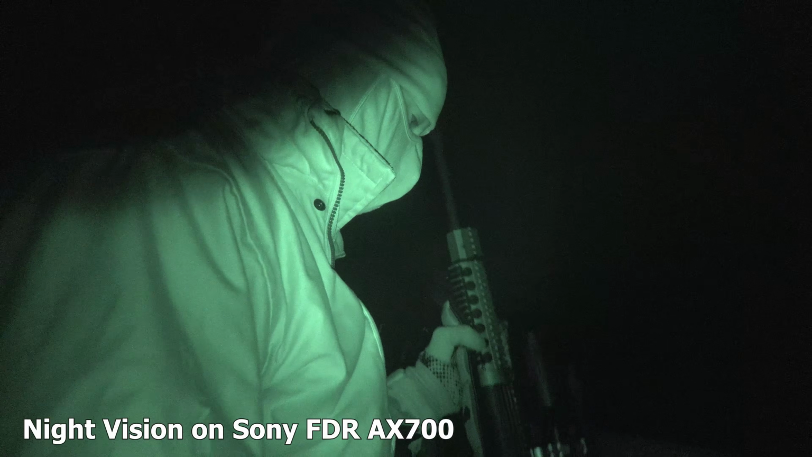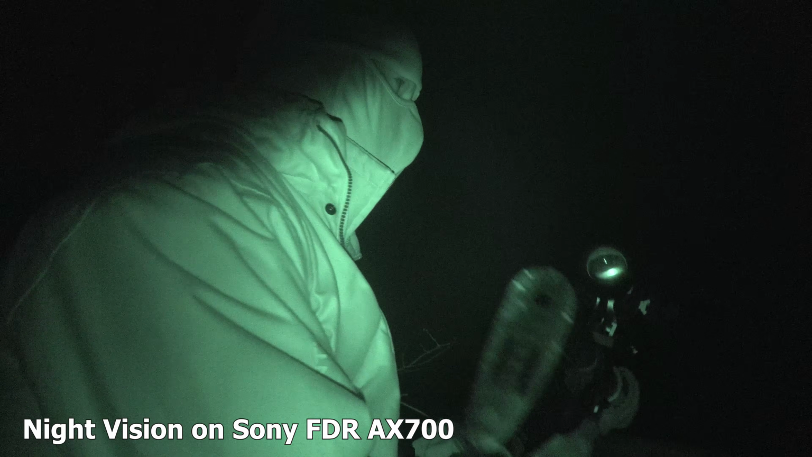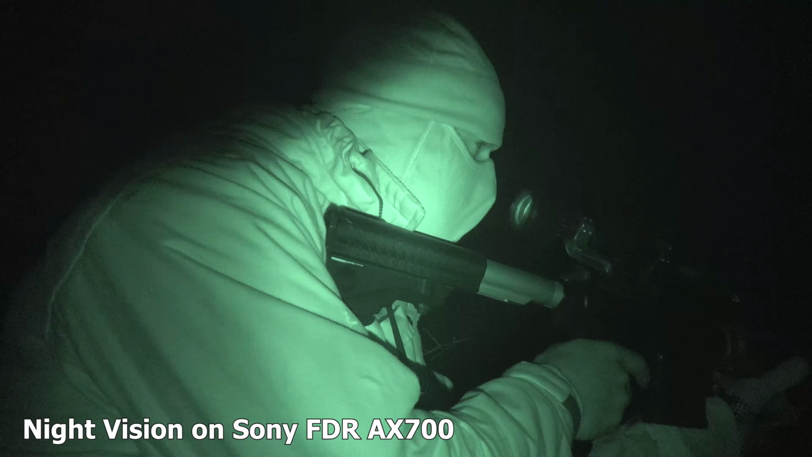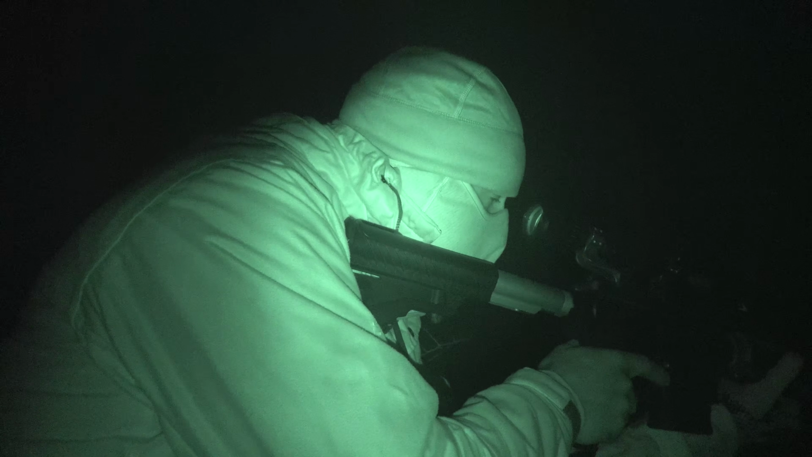And what is the difference between thermal technology and night vision? You might say, do I need both? If you're me, absolutely you do. But you might have a night vision scope, you might have night vision binoculars, and it's important to understand the differences between the two. Night vision's been around for longer, but it also needs some form of ambient light in order for it to work.